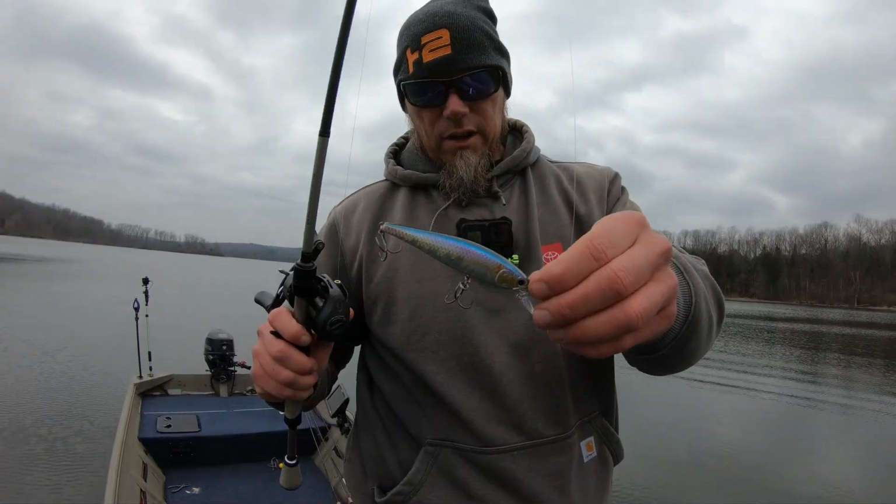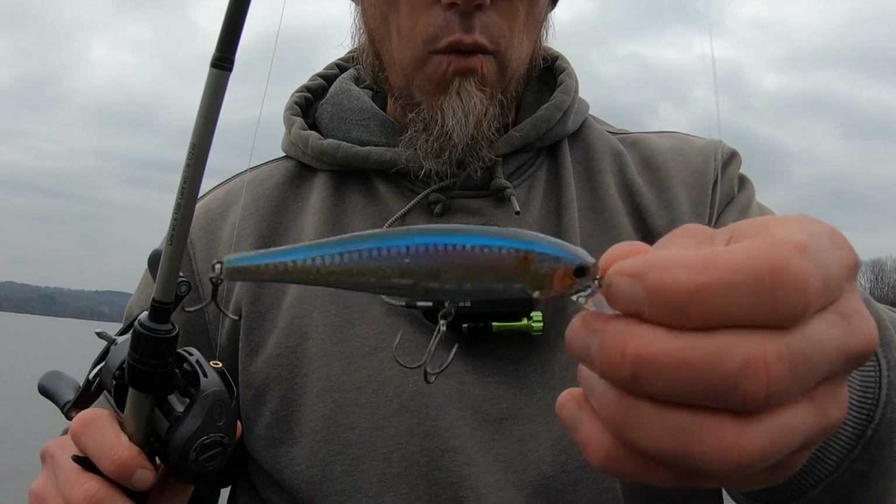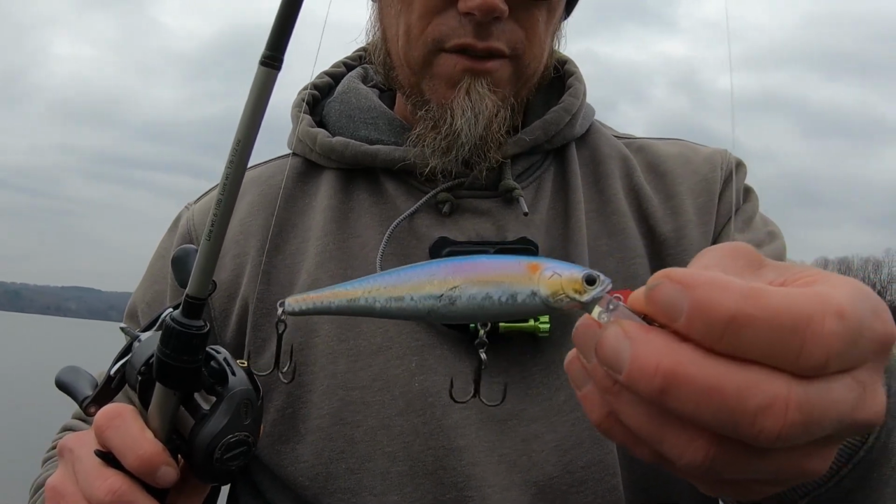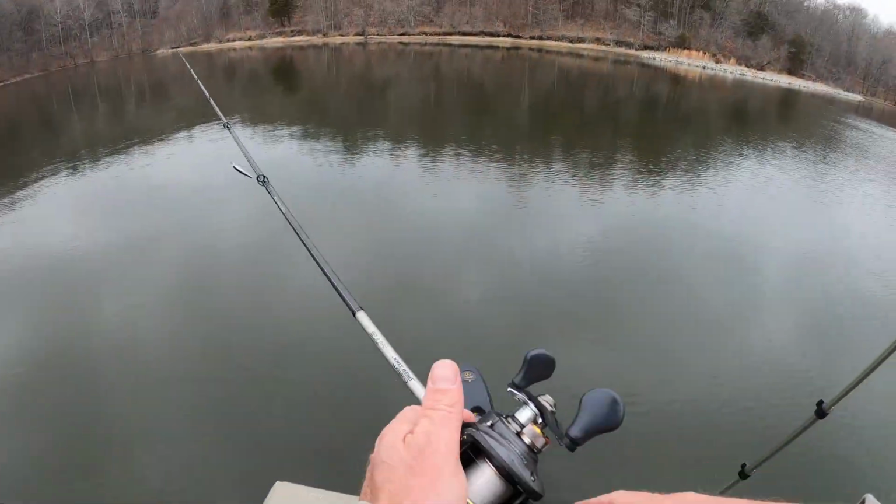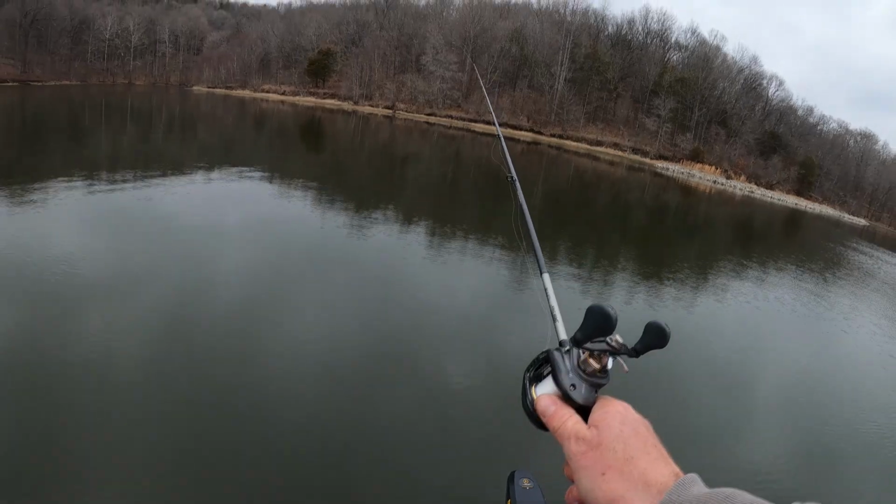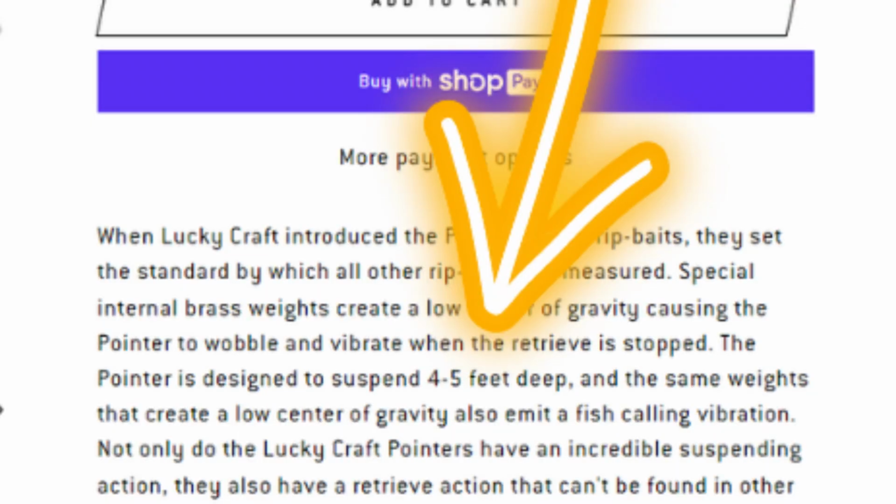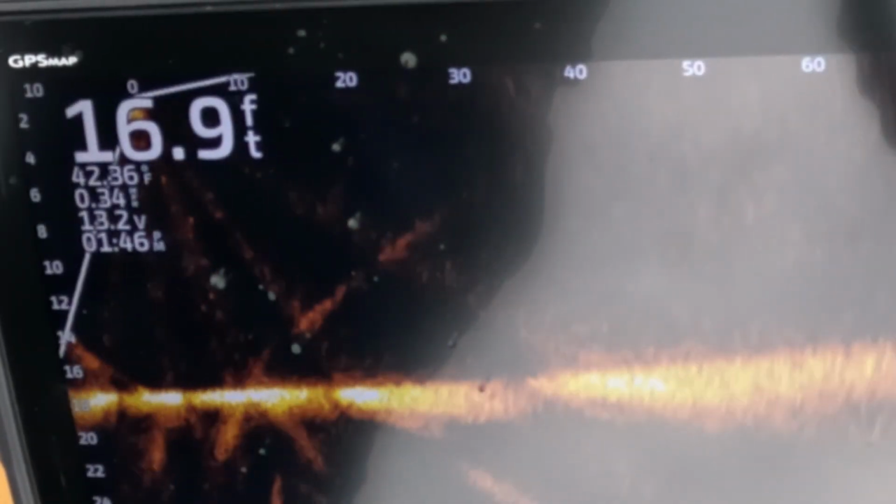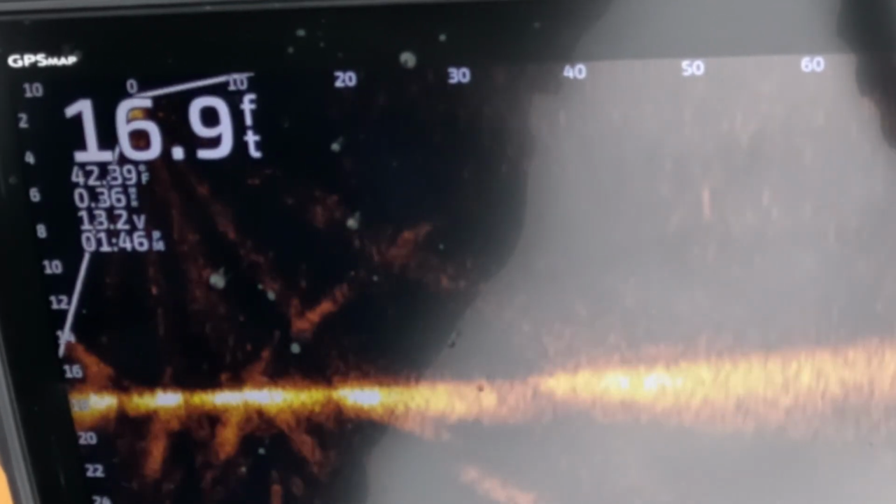All right, next we have the Lucky Craft SP100. A little bit wider body jerkbait. Probably show up a lot better on forward-facing sonar. Let's cast this sucker out, see what happens. So you can see it coming into view here around 50 feet.